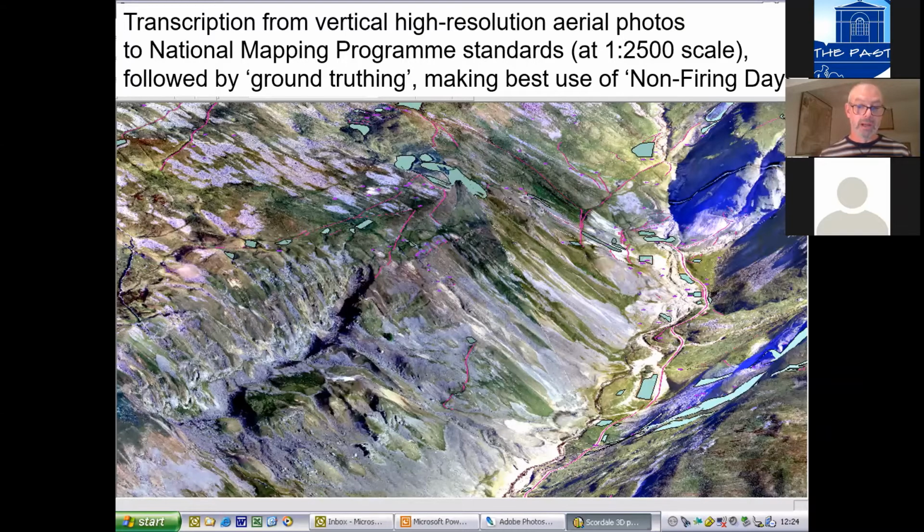And it was felt by myself and other people within English Heritage that, given that there were relatively few non-firing days on the Warcop estate, the best use of our time was to get the aerial mapping done first, and then to take those maps out into the field and ground truth them.